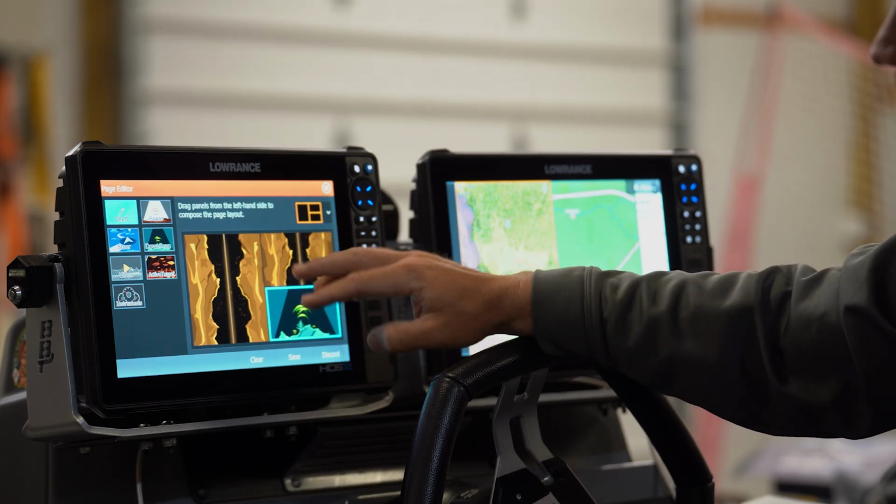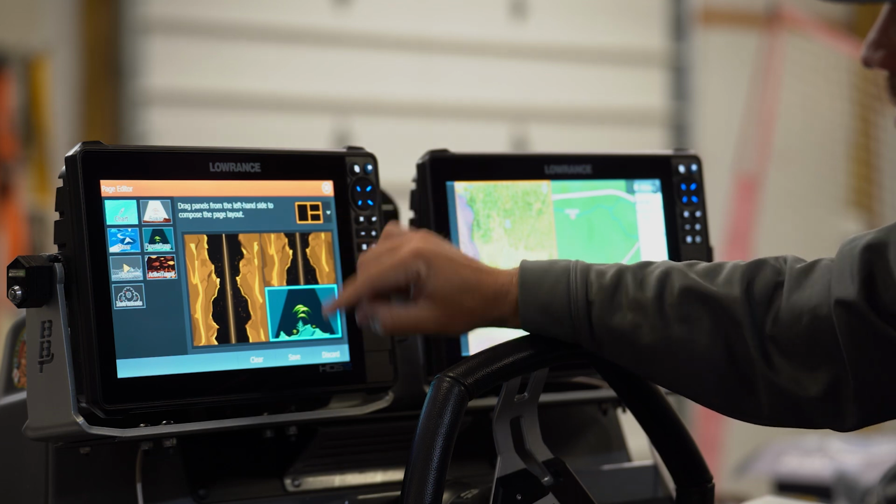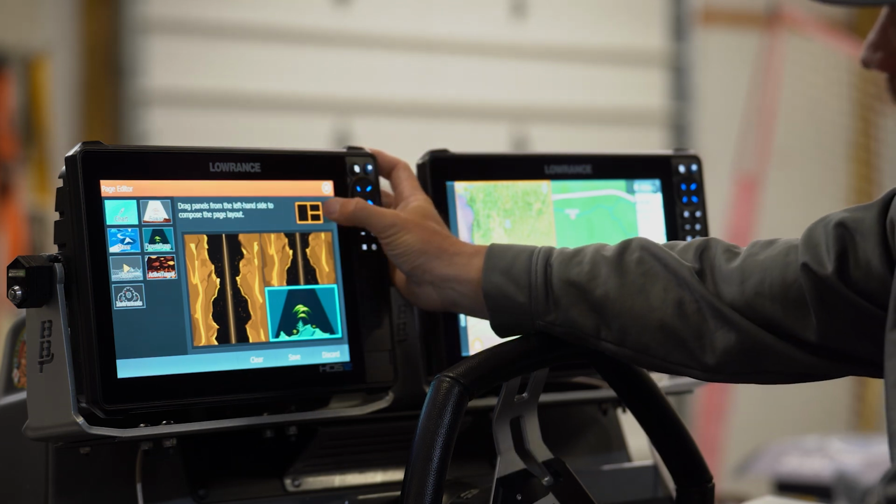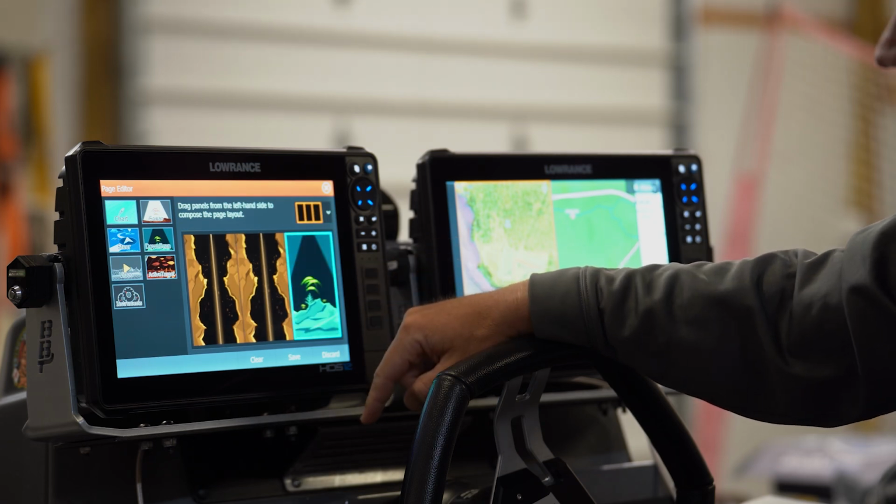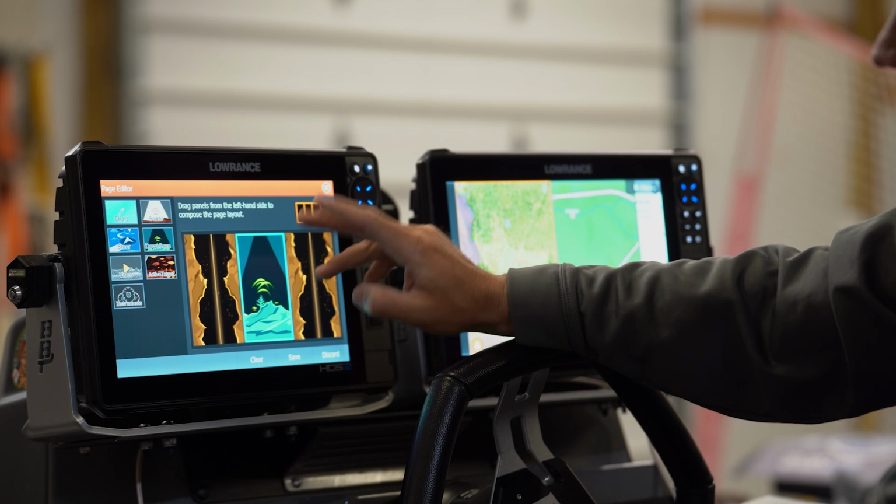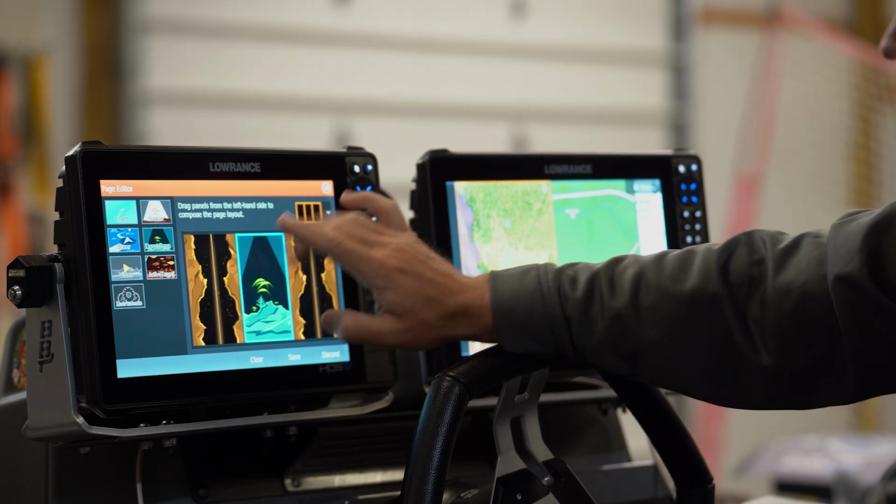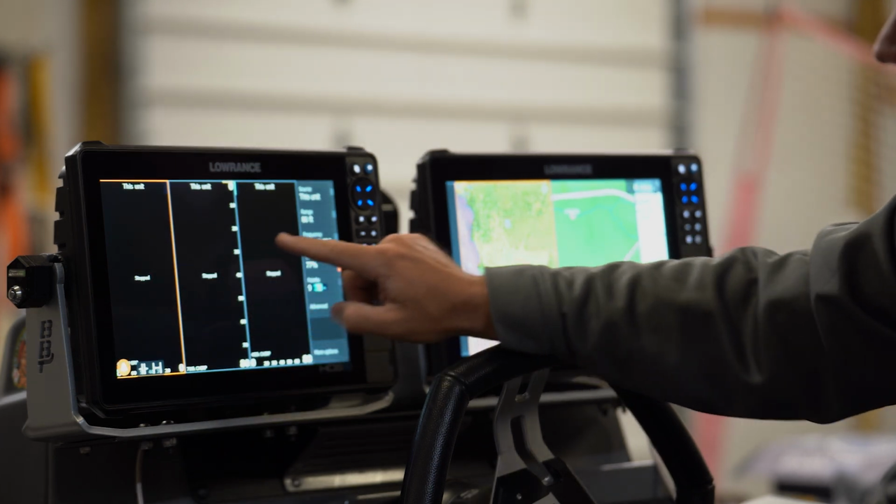So it's going to give you options to build the screen once you drag the three that you want in there. You're going to go right here, go down, and you're going to pick the 3 window pane. Then you're going to swap side or down into the middle between the two. And then when you save this, it's going to pull up like this.